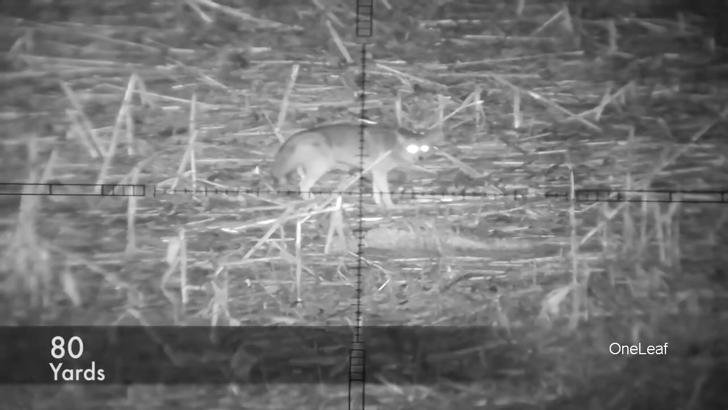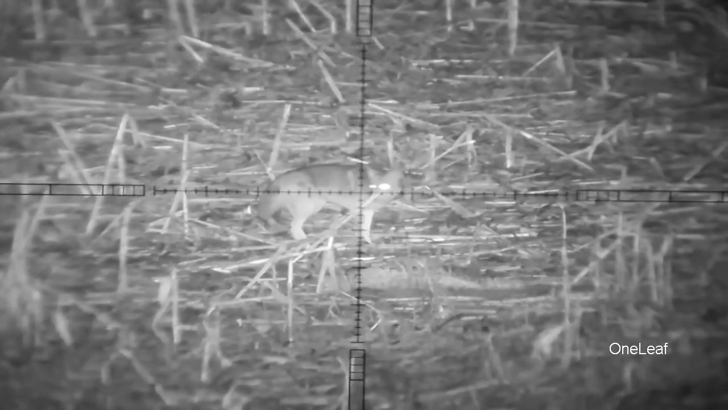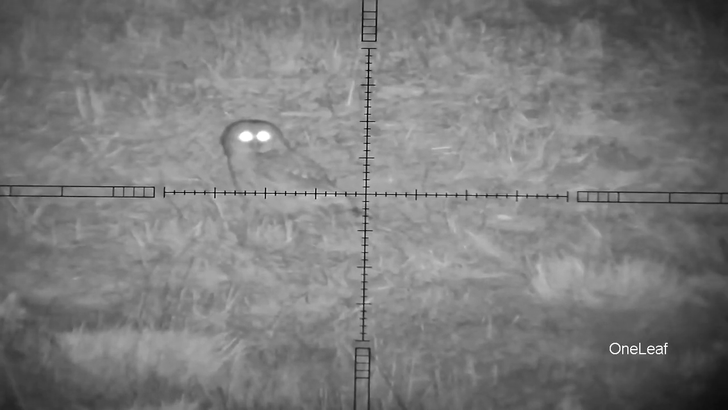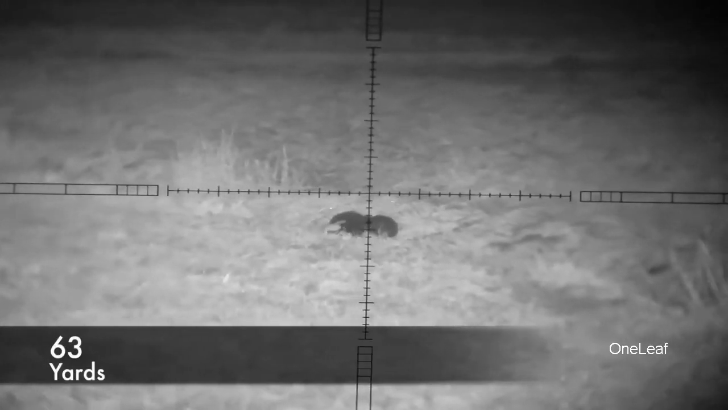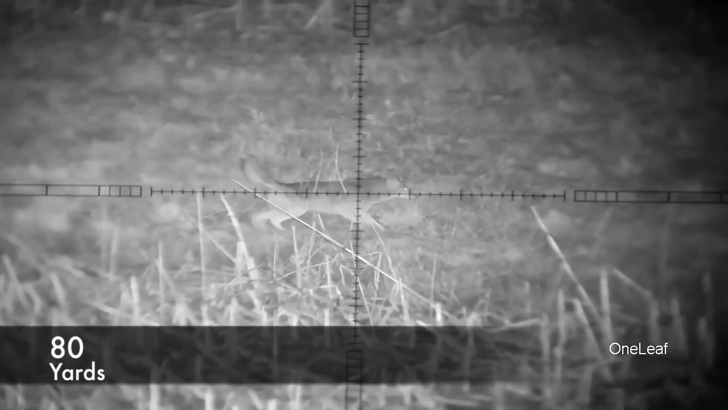Here's another coyote, 80 yards. You notice my reticle's a little bit out of focus. In a hunting situation, I probably wouldn't even worry about trying to focus it. I'd just go ahead and shoot this animal. There I got the reticle in really good focus on this owl. Here's a skunk at 63 yards. And another coyote at 80.